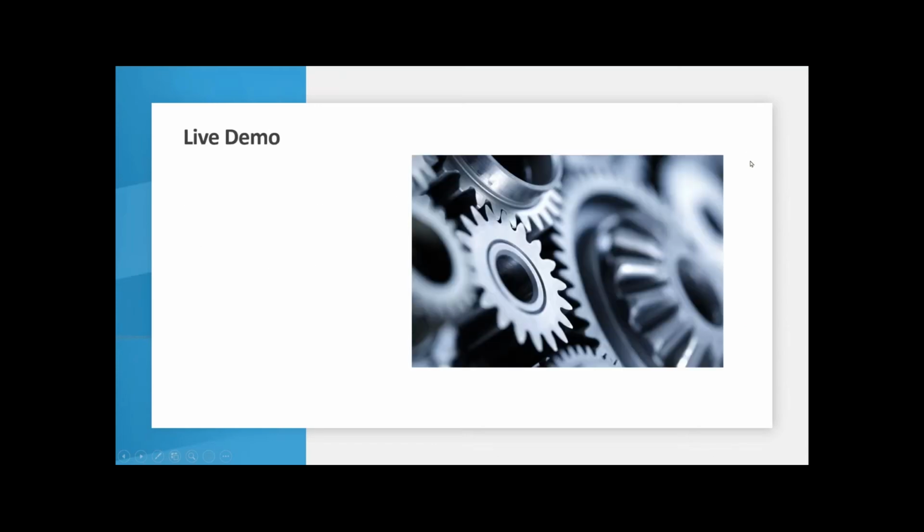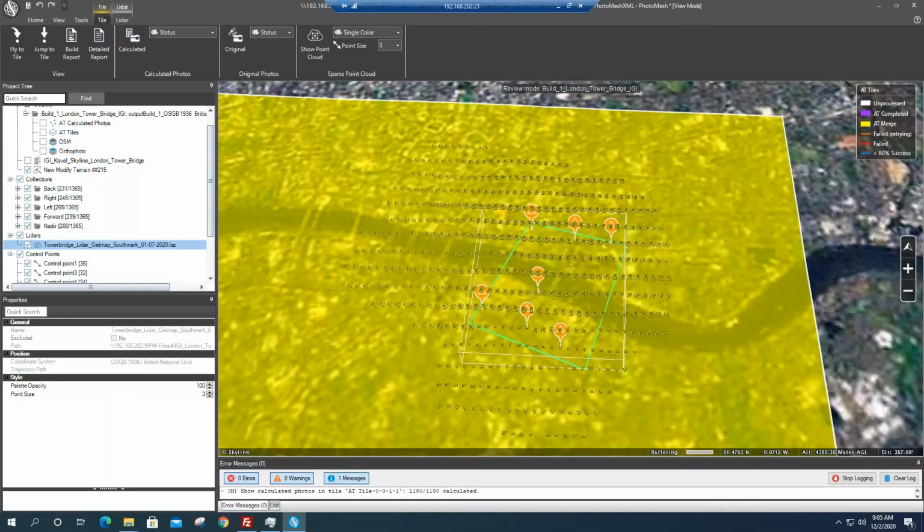Thank you. And so I'd like to turn it over to Itai to show you live. And again, the key part here is we're using all of this data from the IGI sensor. It was all flown by Kavel 10. And I want to show you guys what you can really do with these products. So Itai, I will turn it over to you.